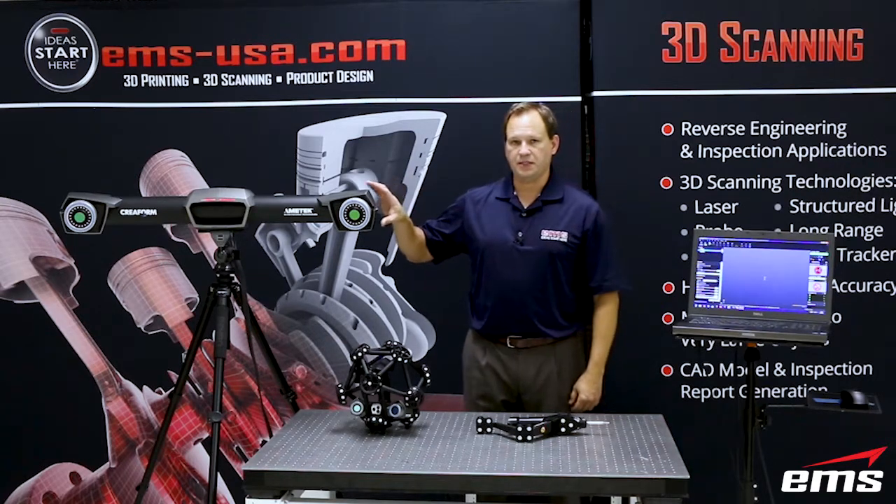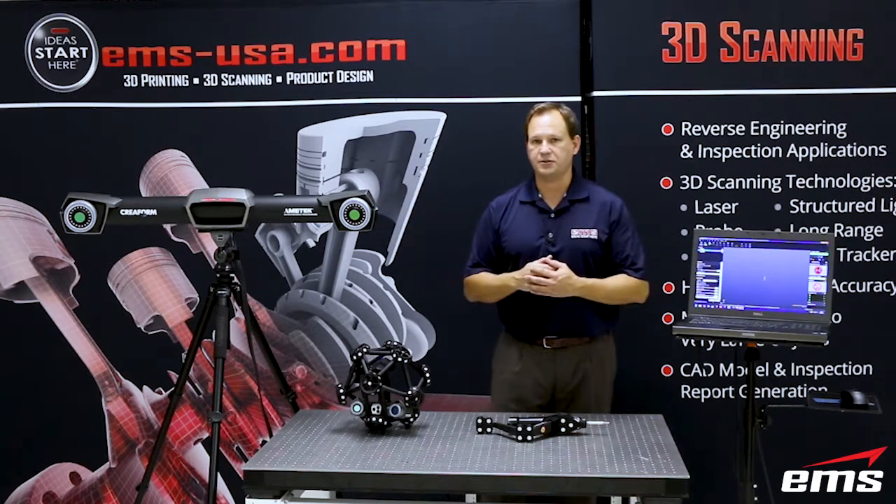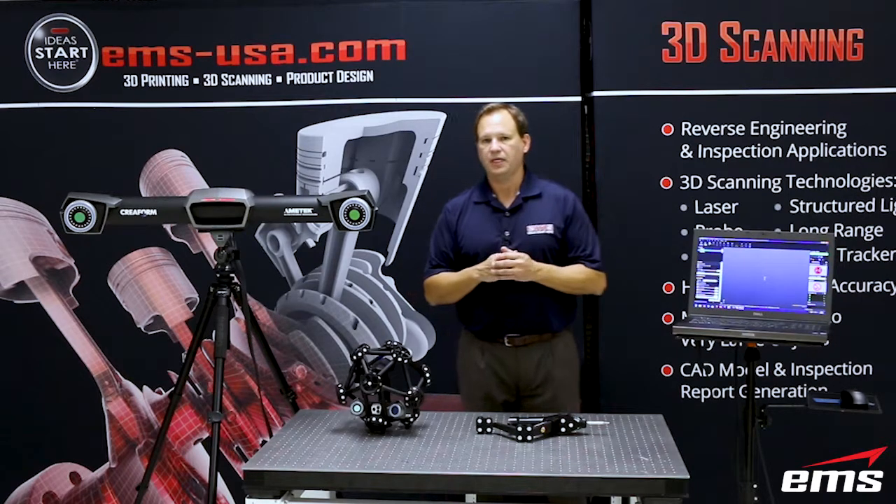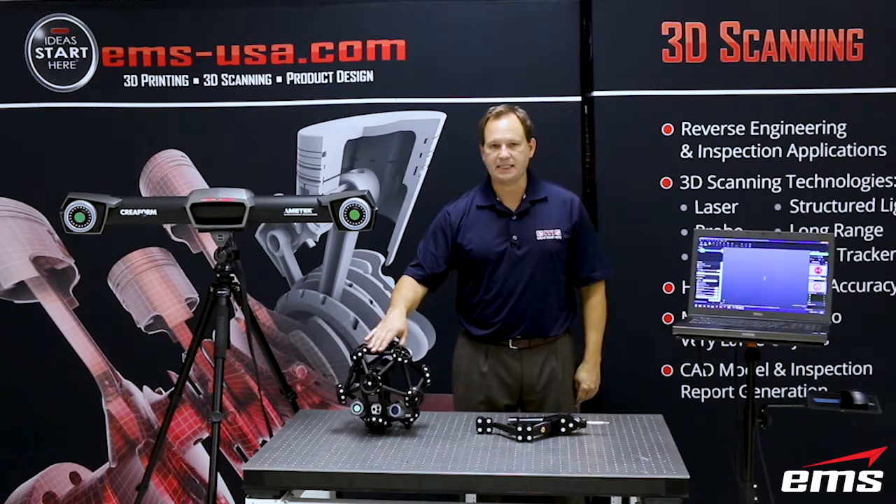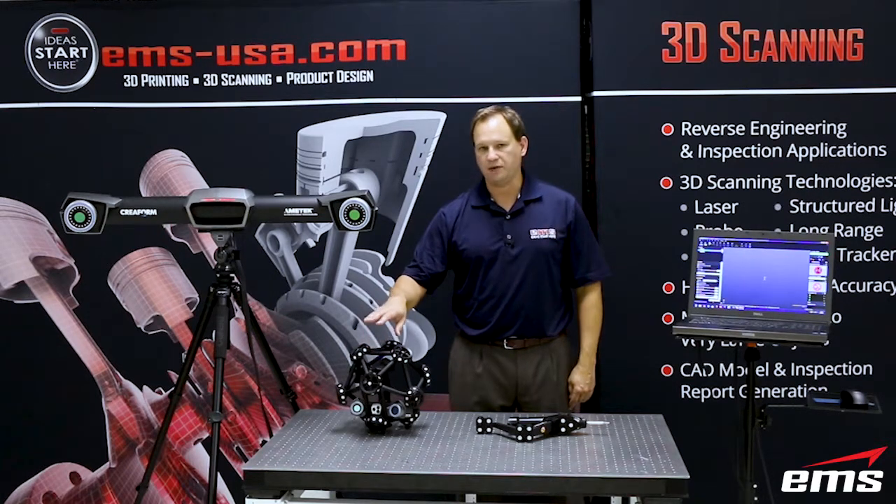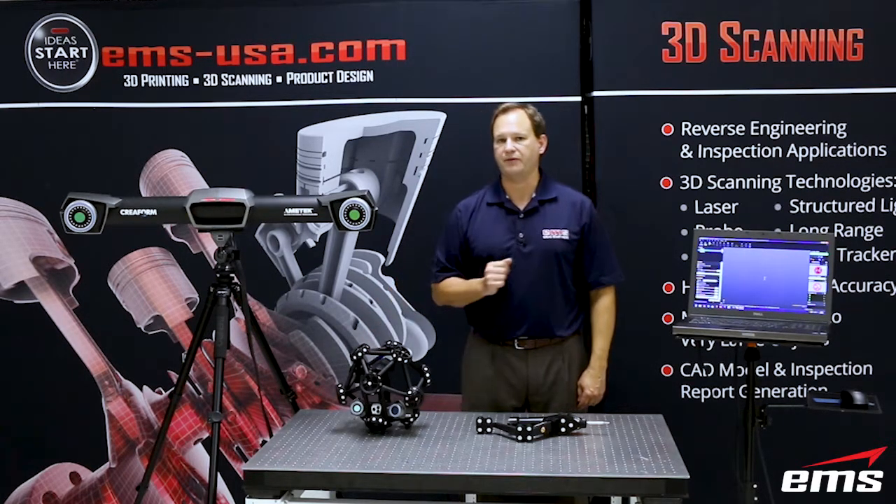This is what's called the C-Track Elite. This is the highest accuracy model. There's 4 different models. We're not going to go into a ton of detail. There's a standard and an elite, and then on the head itself, there's a 350 model, the scan head, the 350 model, and the 750 model.